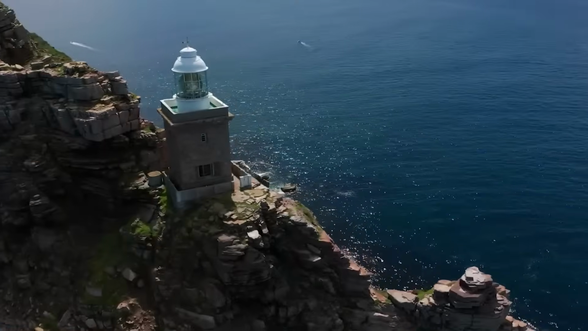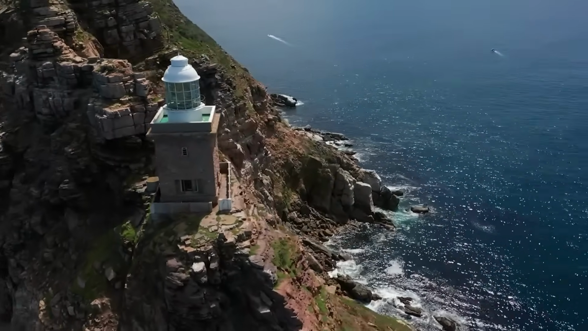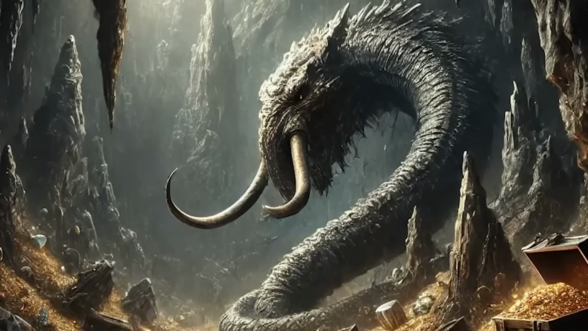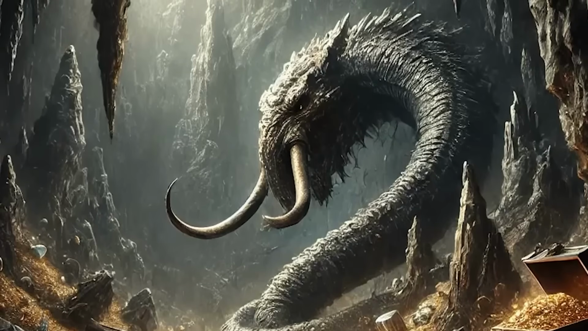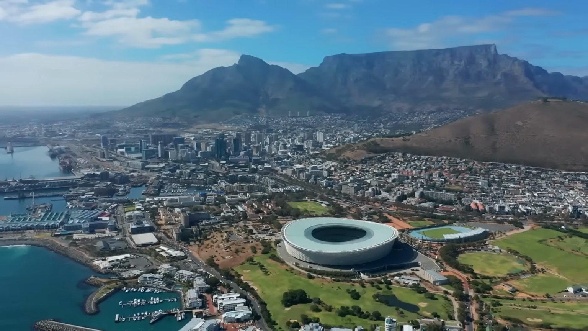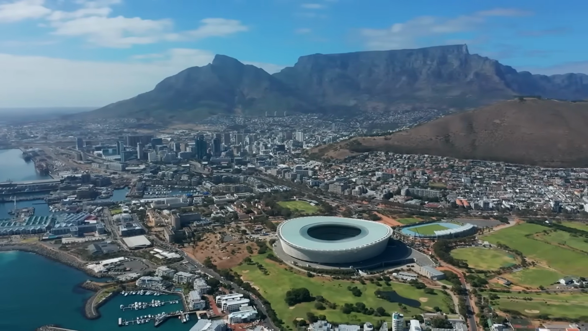The Groot Slang is a legendary cryptid from South Africa, described as this massive serpent but with an elephant-looking head that lives in a cave in Richtersveld, known as the Wonder Hole or Bottomless Pit. The cave is said to be filled with diamonds and connected to the sea.